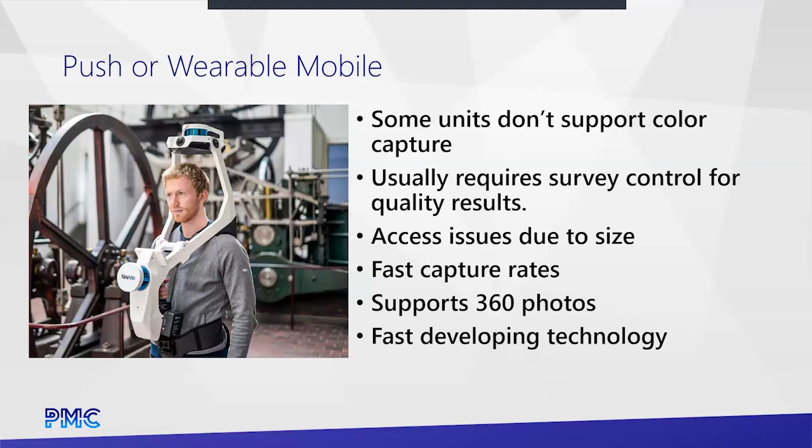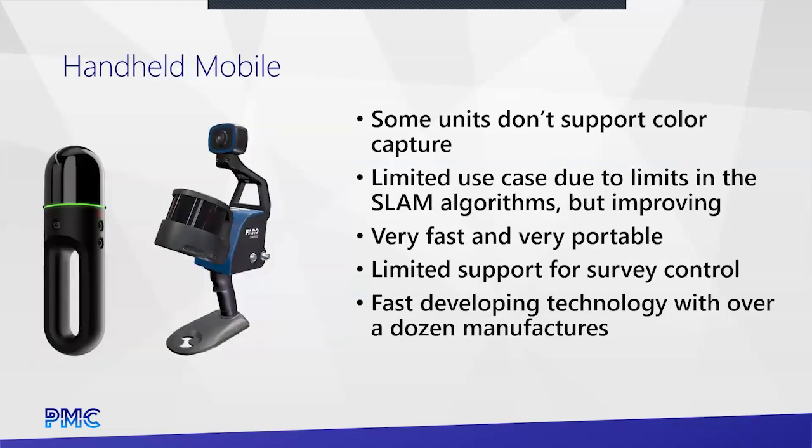The laser units can be purchased by anyone. You can see them here on the unit, these pucks. These are Velodyne laser scanners, same thing you see on self-driving cars. Easily purchasable by anyone. So I expect to see more innovation in this space. Handheld mobile units we'll move into now.